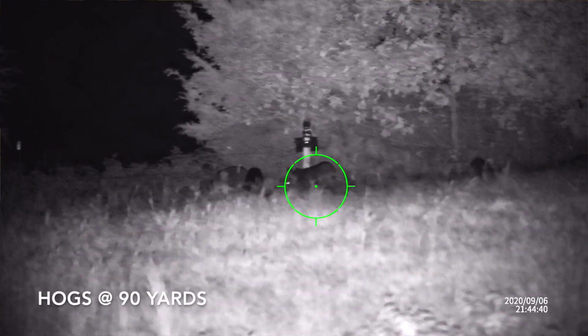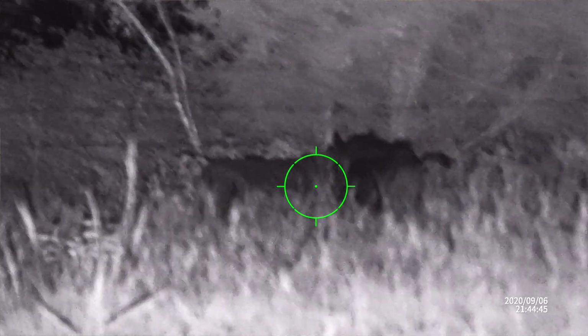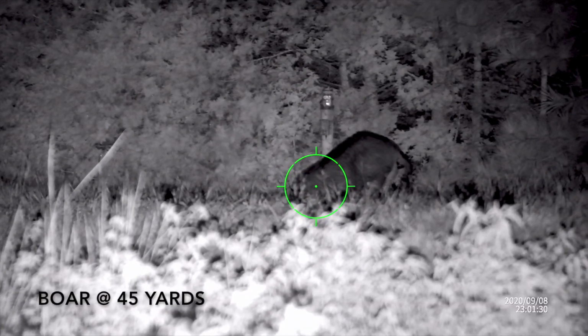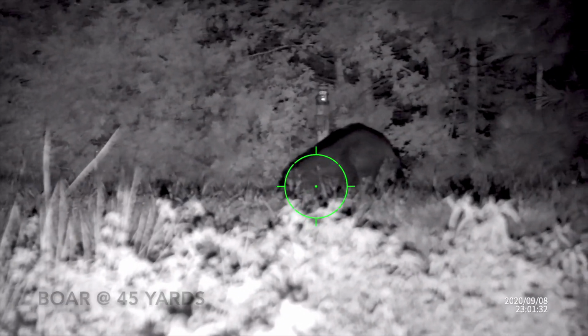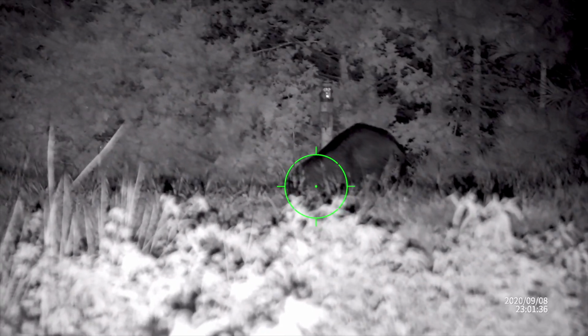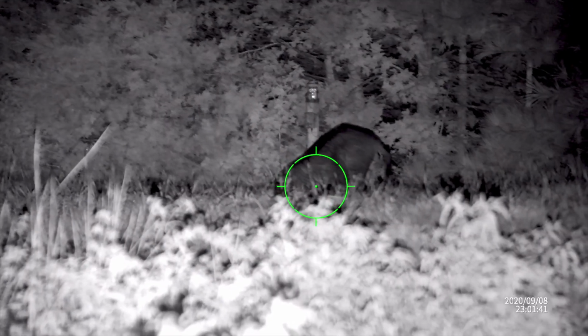So the specs on the Sightmark Wraith 4K Max: it's a 4000 by 3000 pixel resolution, which does make it a 4K unit. You have the option of daytime and nighttime use. Just like the HD has a full color HD picture, the Wraith 4K Max has a full screen 4K picture, and it is an unbelievable image. I'll get into more of my likes and dislikes towards the end of the video, and you definitely want to stay tuned for that, because there's a lot to know about who this is going to be good for and who it's not going to be good for.